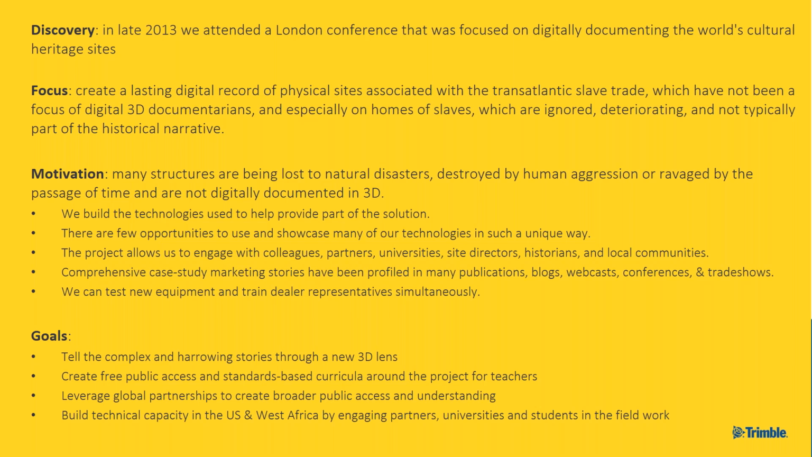One of the pieces of motivation for us also is that we get to showcase a lot of our technologies in a really unique way. Richard's going to go into a deep dive about the technologies later, and you'll get to see that we employ a lot of different things on a site, and then we come back and process and create outputs using a lot of different things. It's not just a laser scanner. So he'll go into that in just a second.